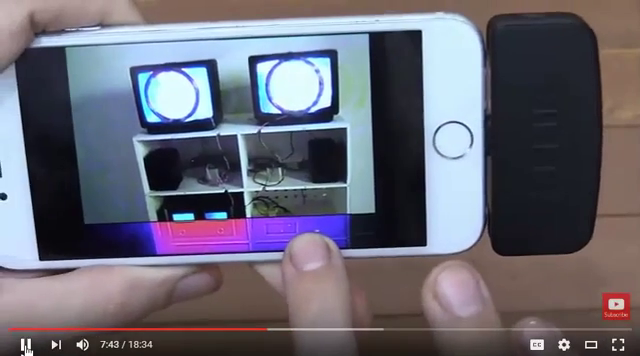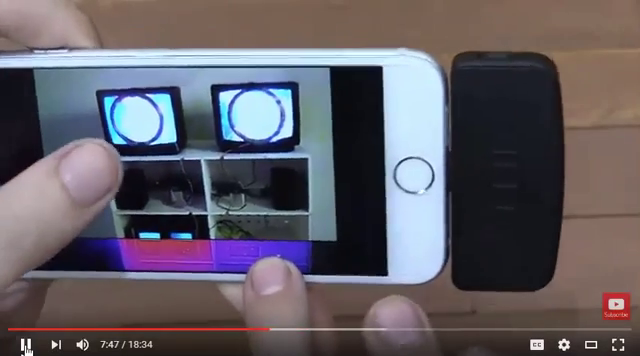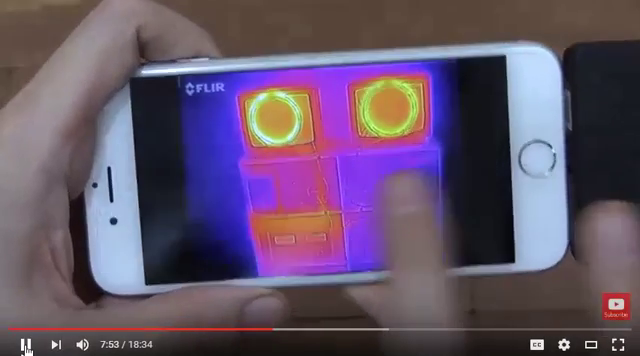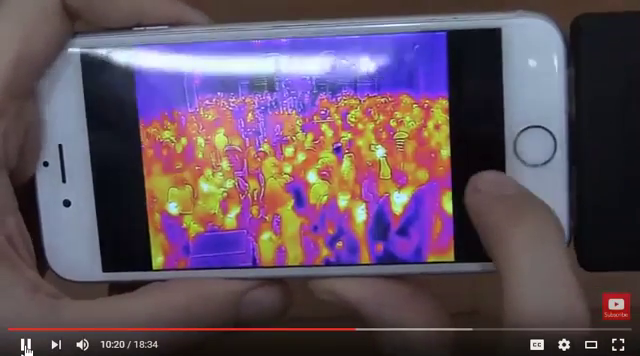Now this was, I think, at the Tate Museum, and this was showing electromagnets affecting old TVs. And you can see there where they're running the power through the magnets, they're obviously heating up. So that's pretty cool.